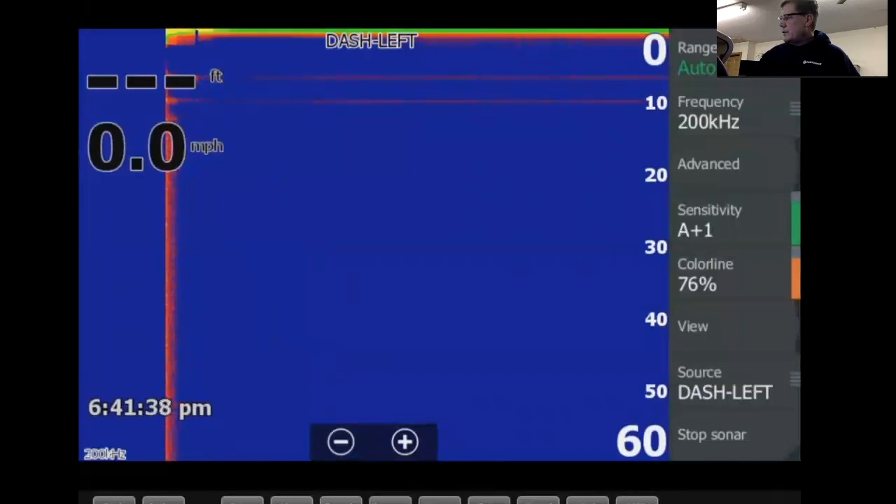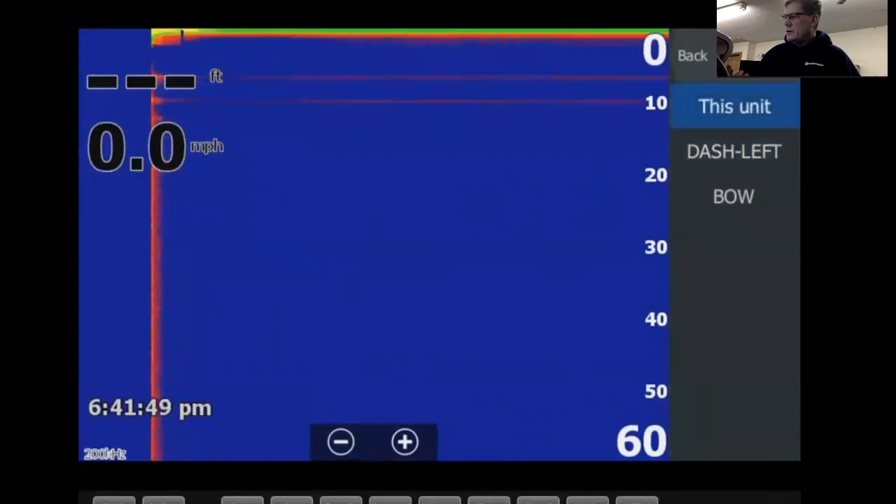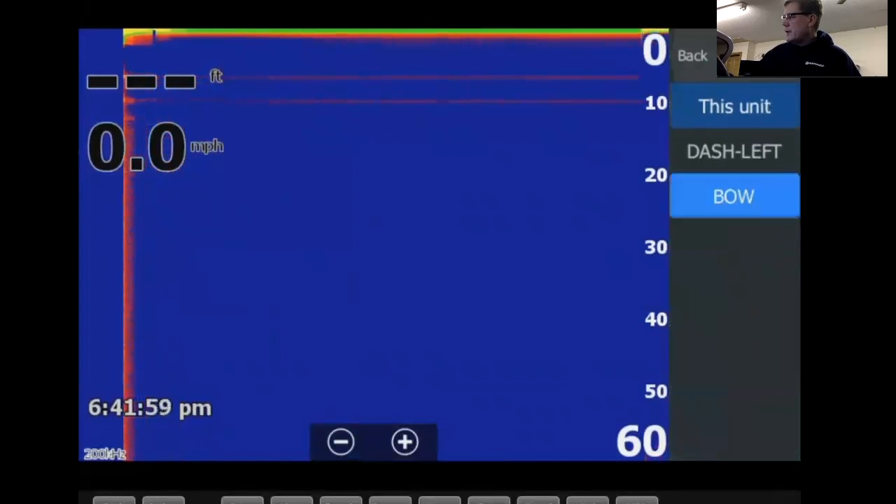If I were to tap, so my sonar source is dash left, and you can see my other units up here. My bow unit's up there, and this unit. If I were to tap on this unit, because I don't have a sonar plugged into it, or transducer, I should say, I'm not going to see any bottom with this. And let's say I wanted to see the bow unit. I could tap on the bow unit, and I could view the bow transducer on my transducer mount at the bottom of my trolling motor.